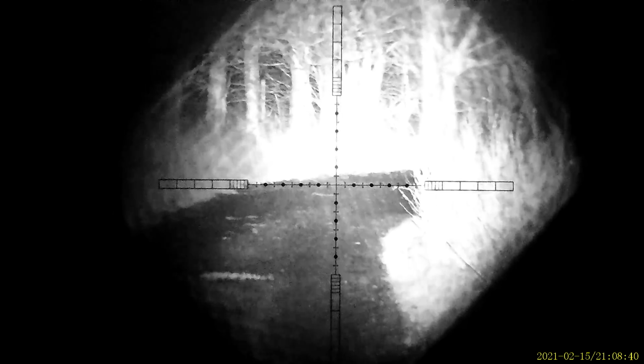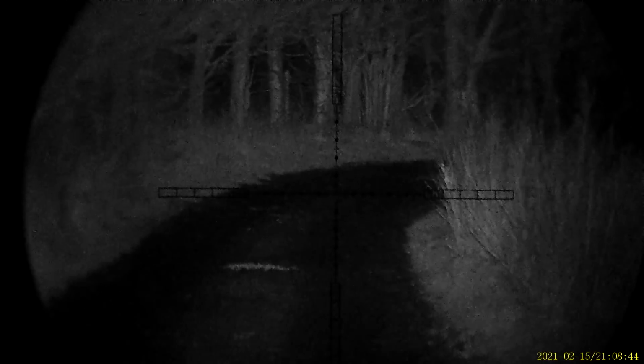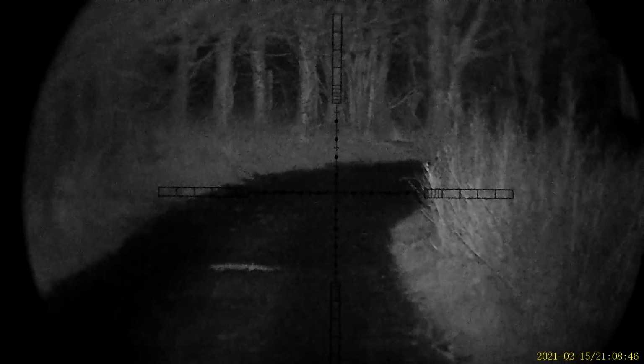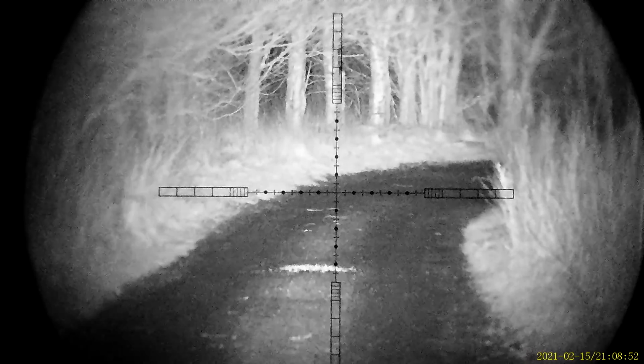So this is looking down the same bits, that's 100 yards. Zoom. This is just the IR of the unit itself. Again, you can focus the beam in a little bit, and if you're going to use the scope's zoom capabilities, then I would suggest that you do that, as when you zoom in, the scope loses its natural ability to gather light. You can of course add an additional IR, which will help.